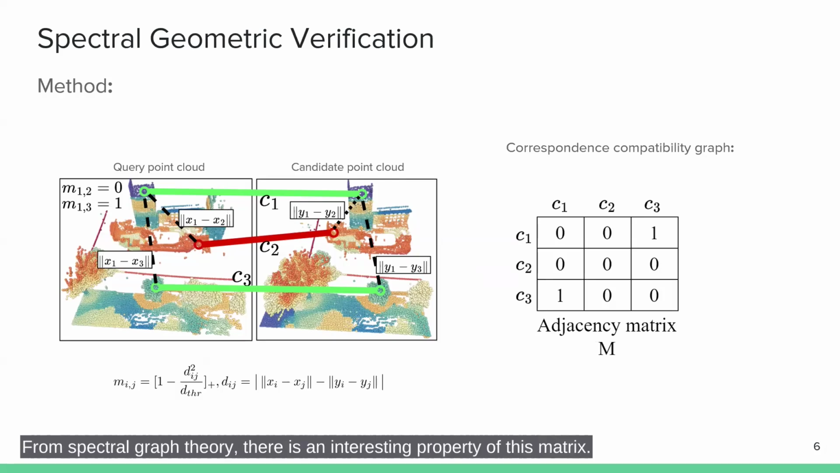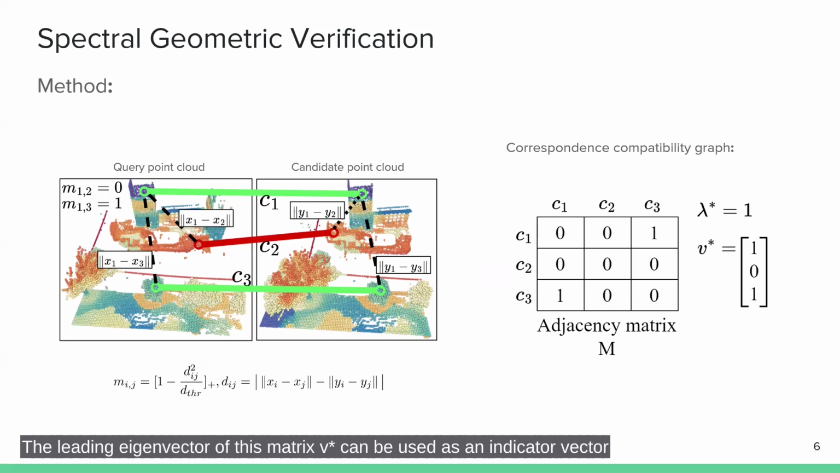From spectral graph theory, there is an interesting property of this matrix. The leading eigenvector of this matrix, v*, can be used as an indicator vector that estimates the nodes of the main cluster of this graph, where in our application, the main cluster is likely to be the correct correspondences. We see that in v*, the entries of the first and the third place are high, indicating that the main cluster consists of nodes 1 and 3.